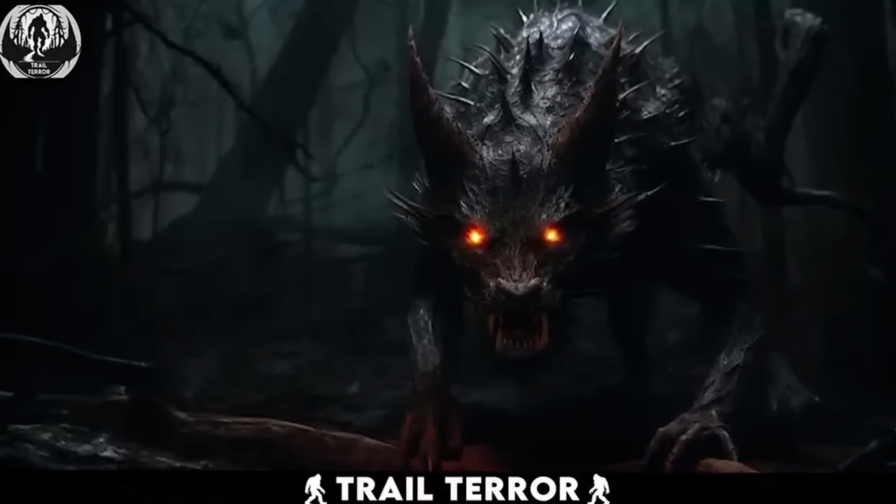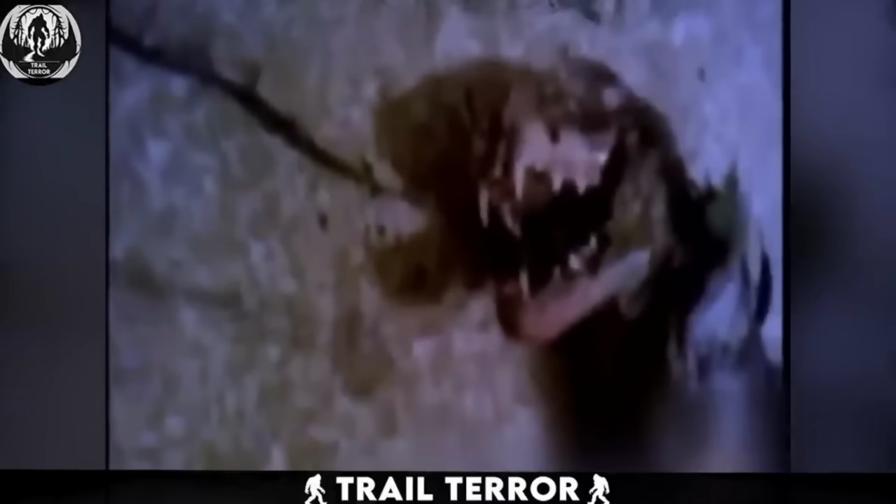Or do we? This video from Puerto Rico throws a twist into the tale, as it shows what many people are calling a real-life chupacabra. The creature in the video appears to be deceased, likely the result of a recent roadkill accident. What's particularly unsettling are the features of this creature. Just take a look at its face.